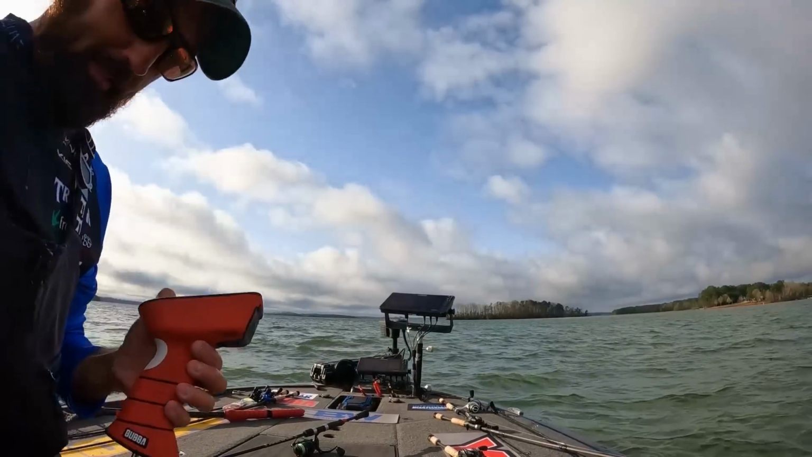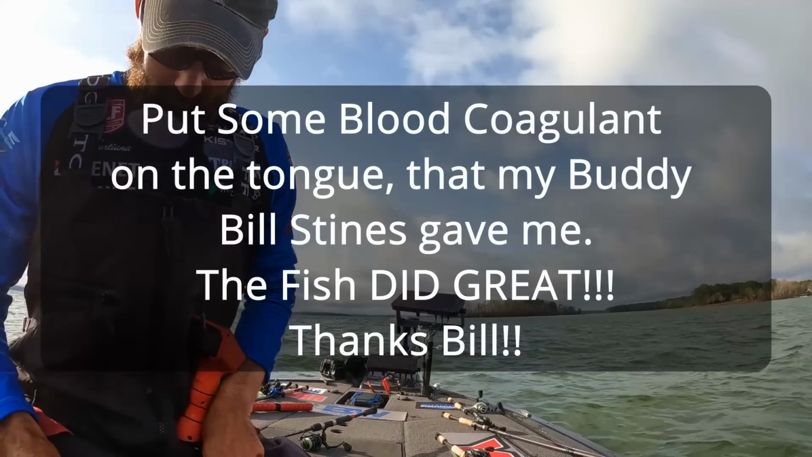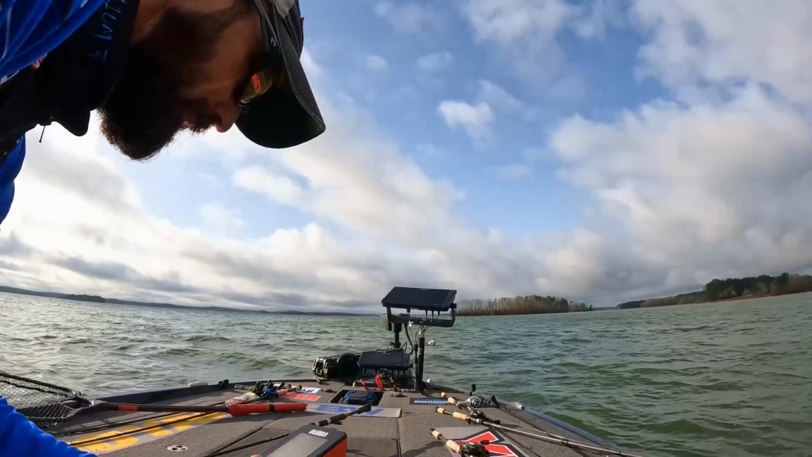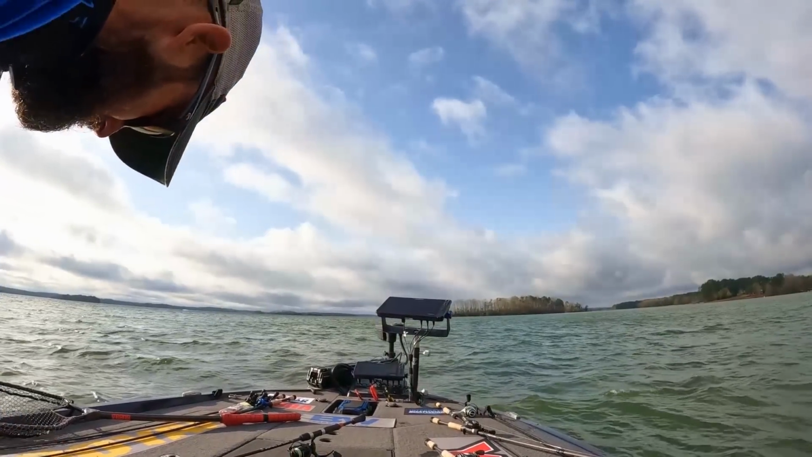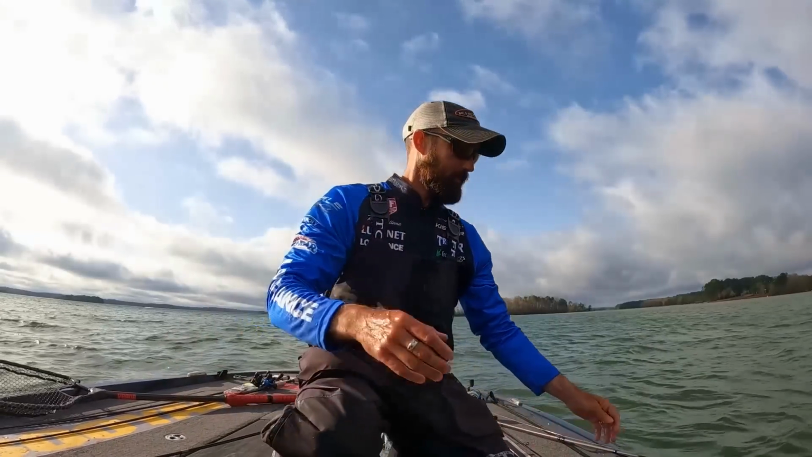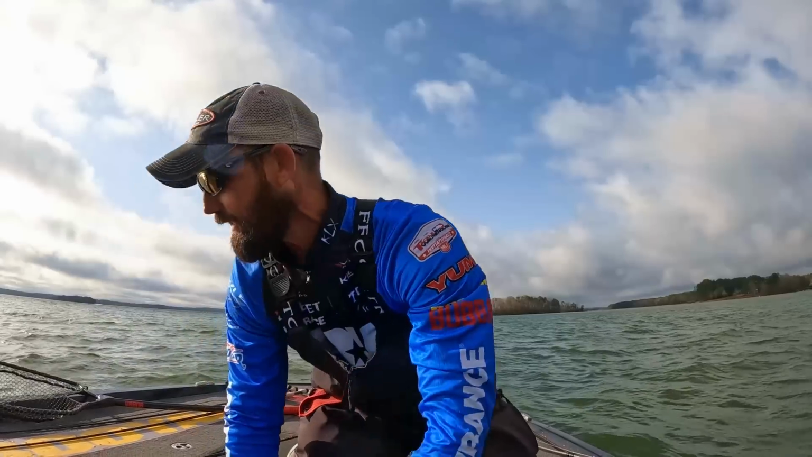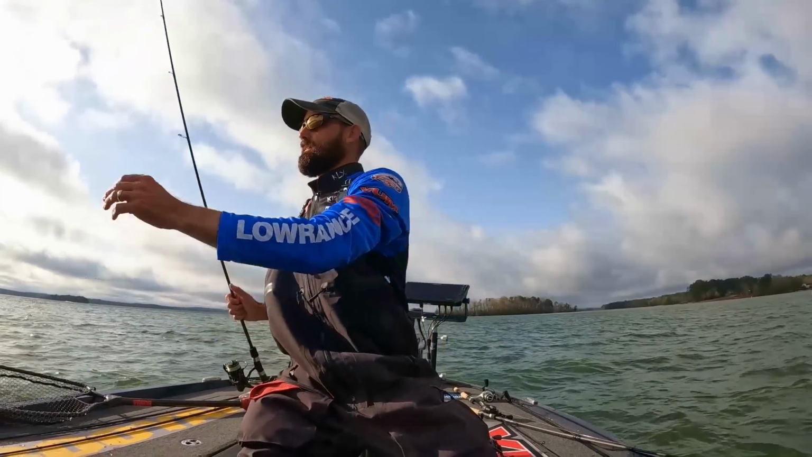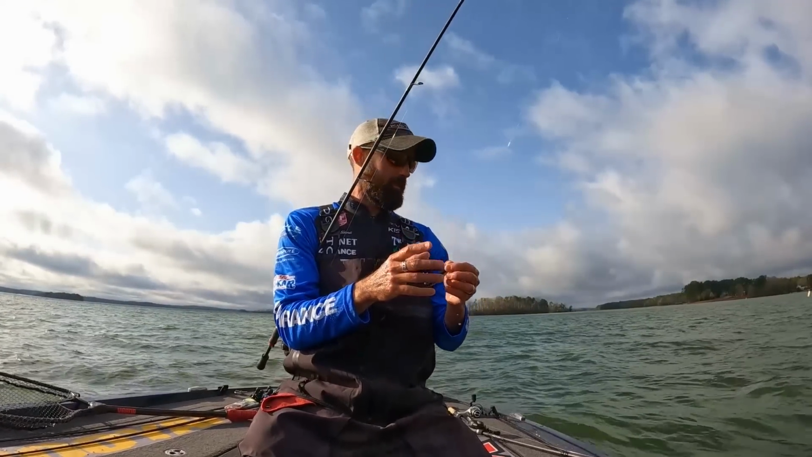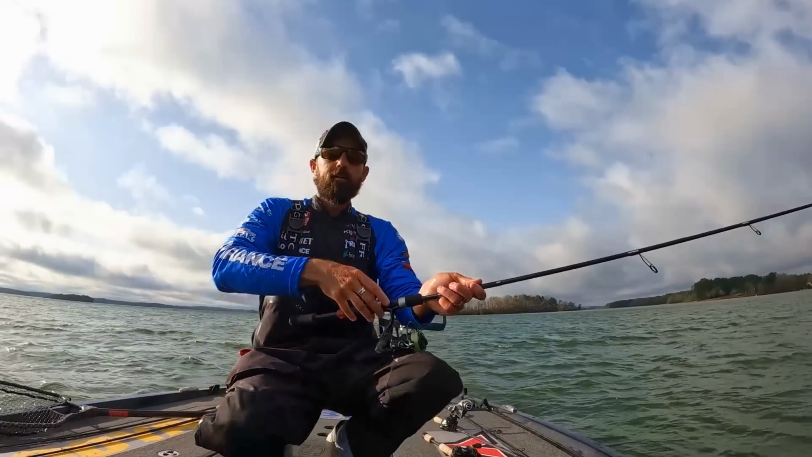Got hooked in the tongue. I don't know if this one will even live. Darn it. It was almost a 3-pounder, but he got hooked in the tongue, which is never good. He's bleeding real bad. Sprayed some blood coagulator, rockfish, something like that a buddy of mine gave me. And I put some G-Juice on him. Hopefully that saves him, darn it. He already looked bad just immediately when I netted him.